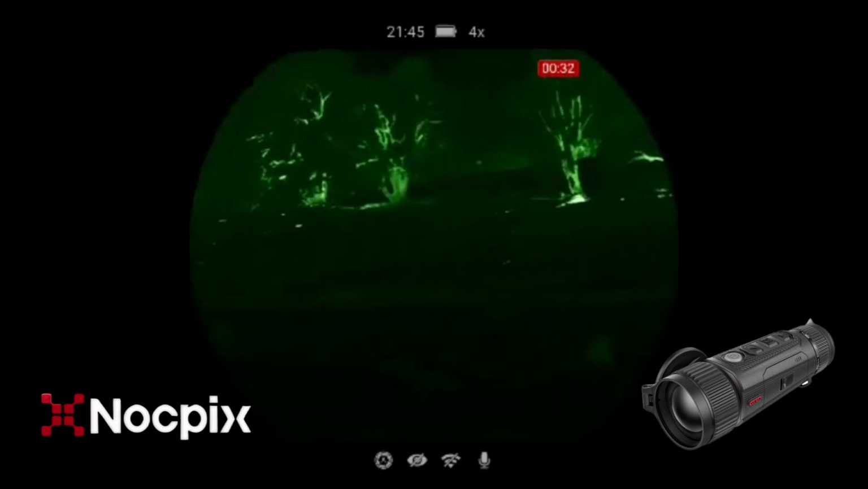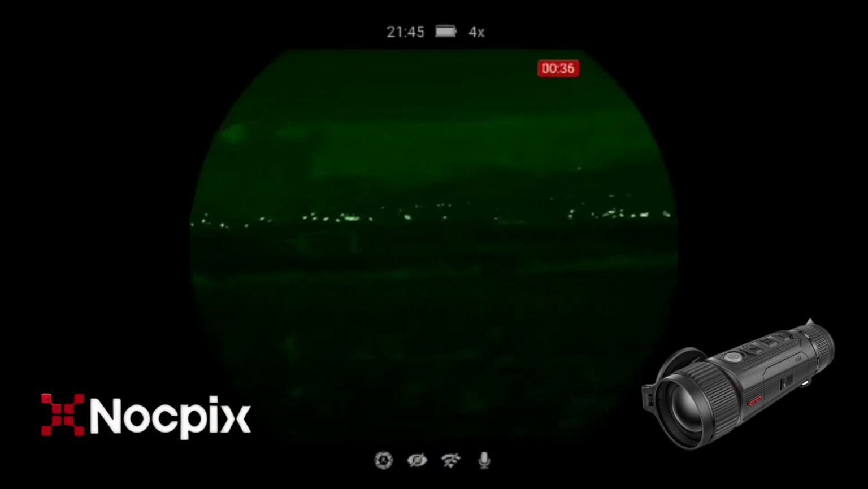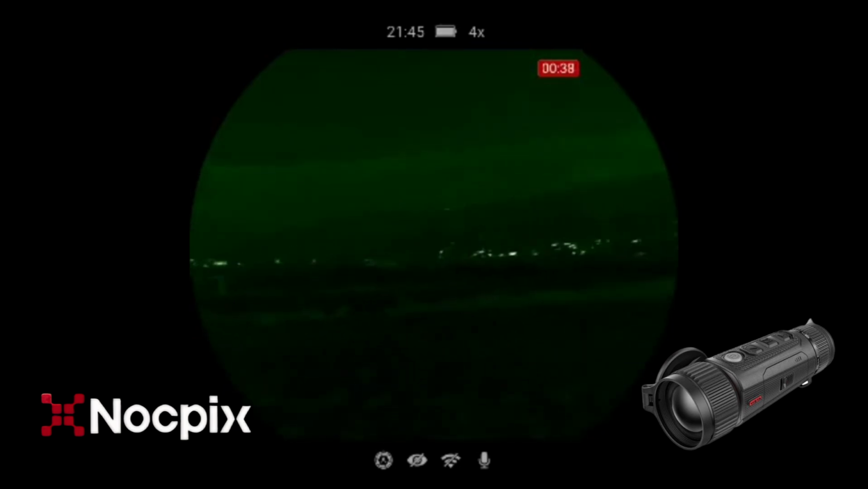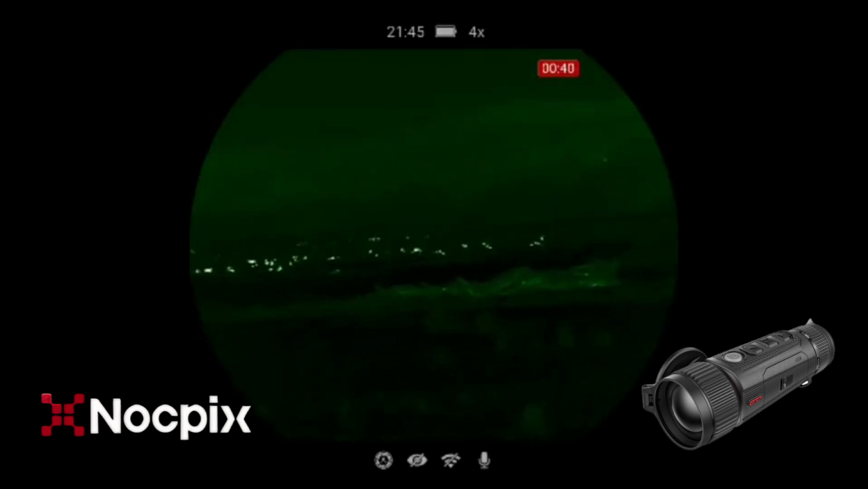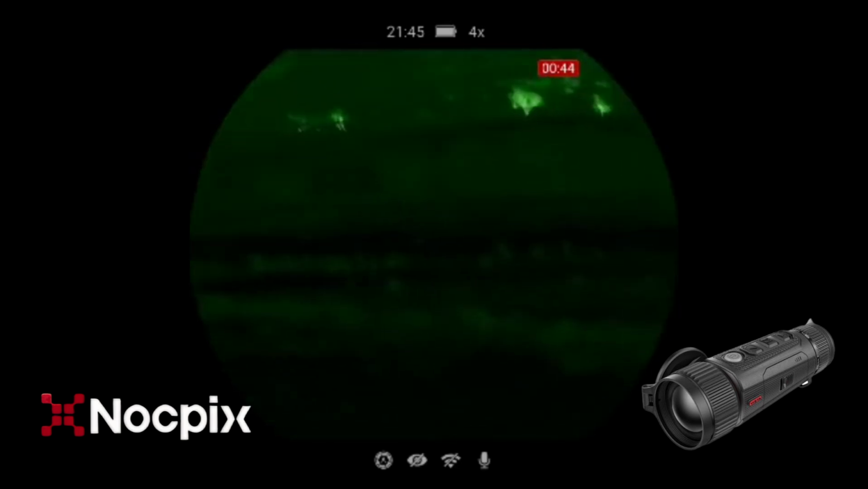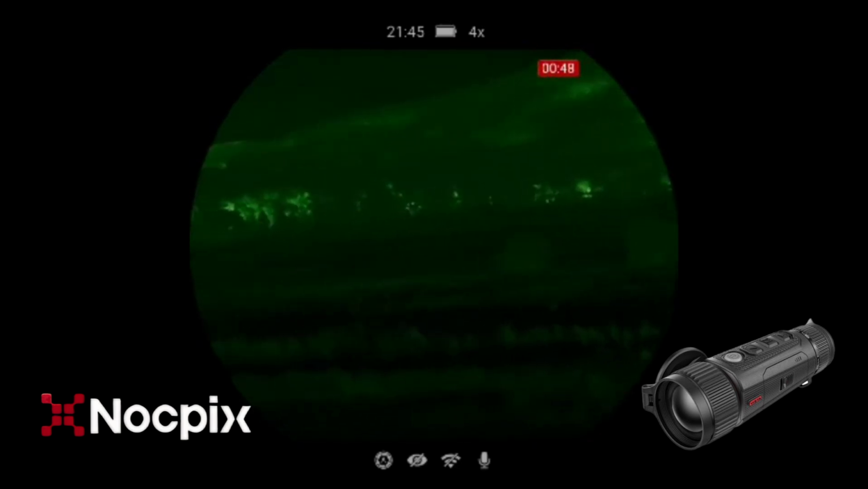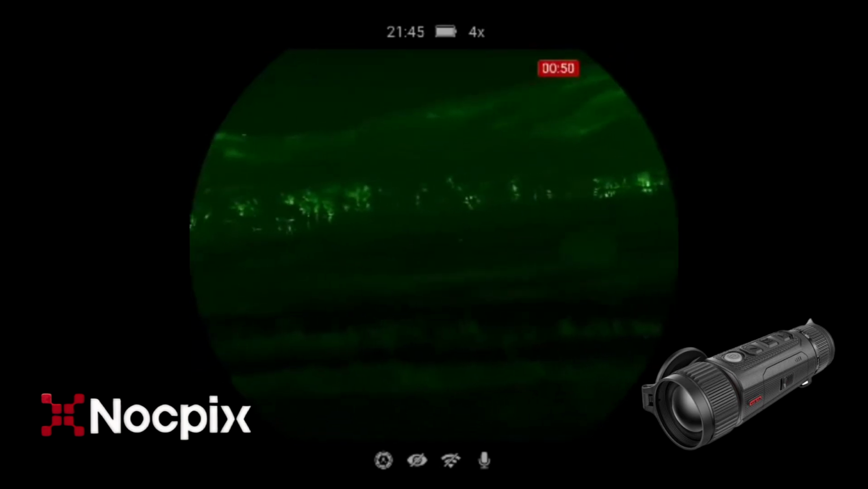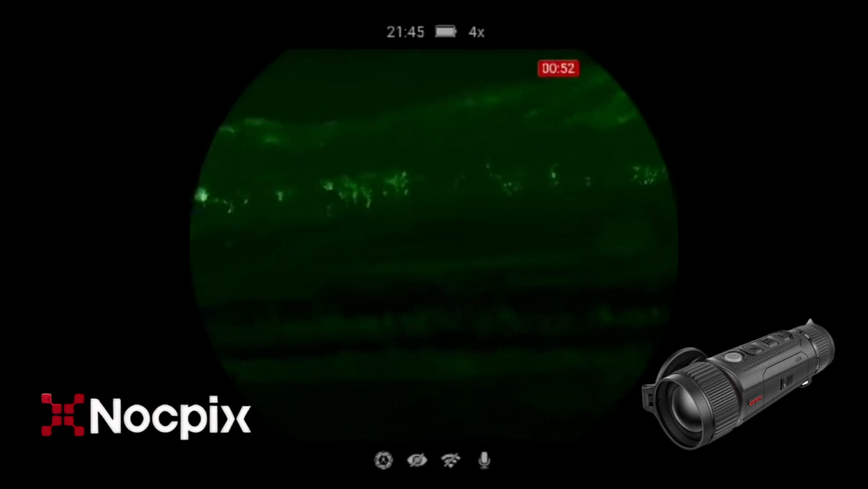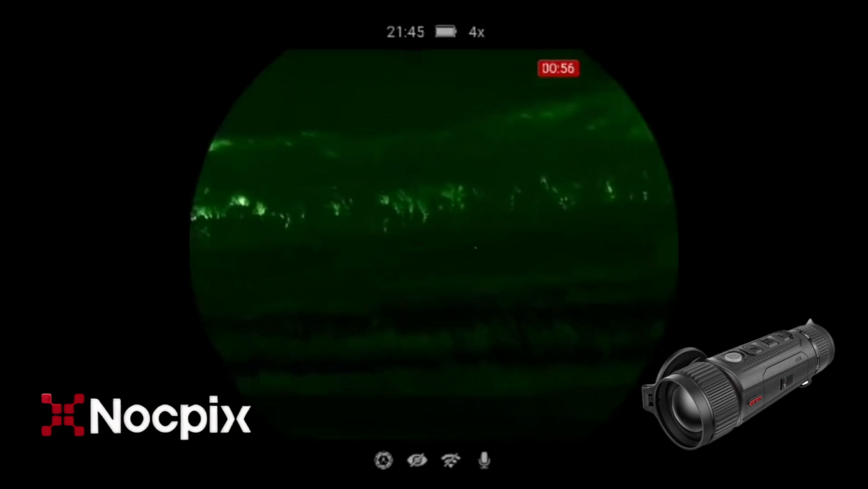What I was going to say was, given how shaky I am, it's going to be hard to identify targets at distance through this monocular. I'm probably going to have a better chance through... Oh wait, there we go. So that over in the distance, given the speed at which it's moving, it's definitely got to be a fox.